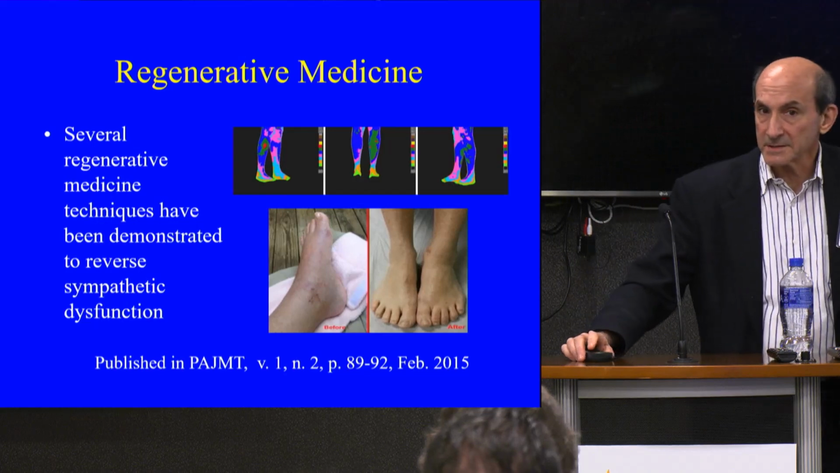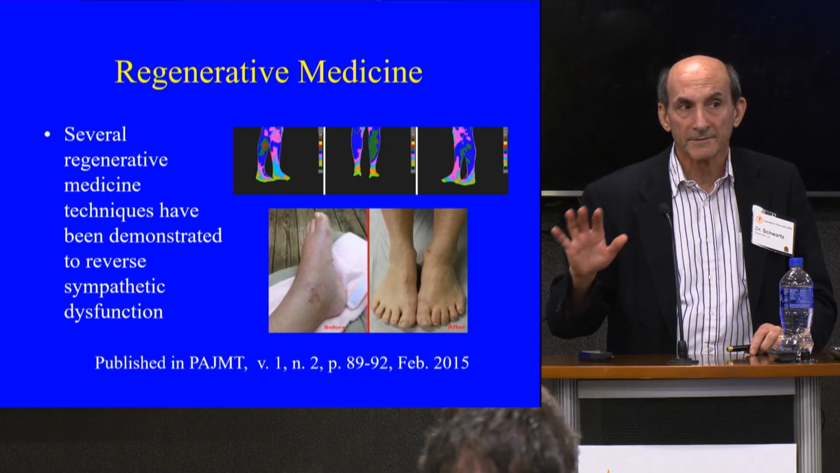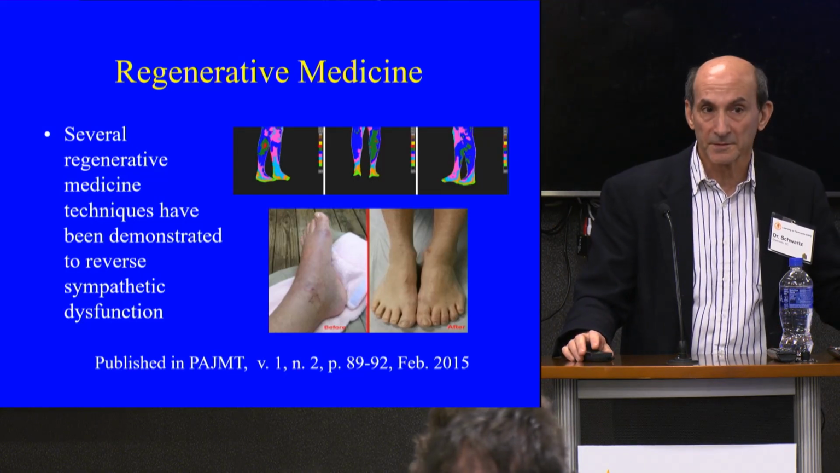So regenerative medicine, even prolotherapy, is a way to shut down overdrive of the sympathetic system. But you've got to put it in the right place, and you've got to be aware that you could aggravate it if you don't do it right.